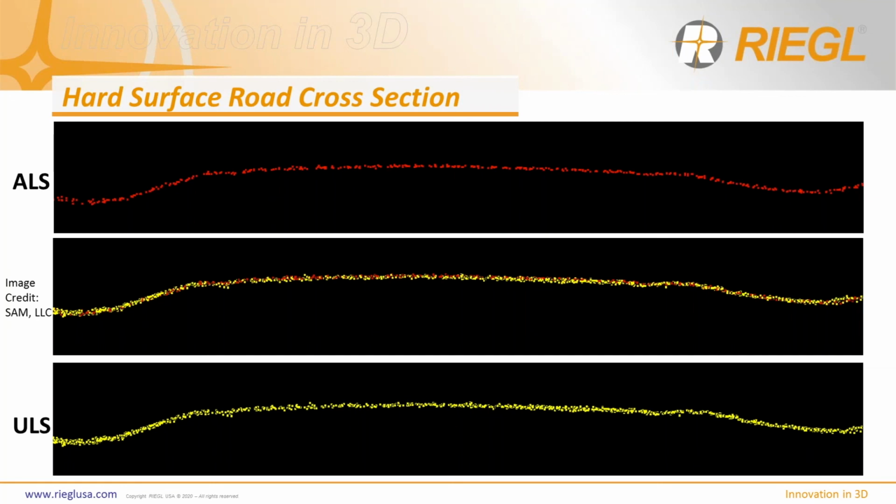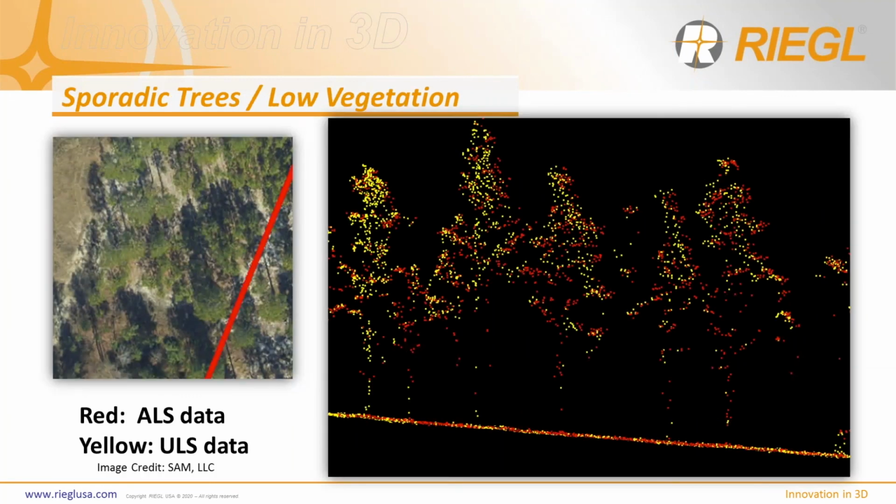So within that, we've got our ALS data again here in our red cross section, our ULS data in our yellow cross section. This is a 1 foot cross section across our roadway here. And in the middle, we have the nice unified point cloud, a unified combination of the two cross sections there. Again, independently calibrated, but then just displayed here together. And we can see how we've achieved equivalent results from both systems on a roadway, in this case, or a hard surface.